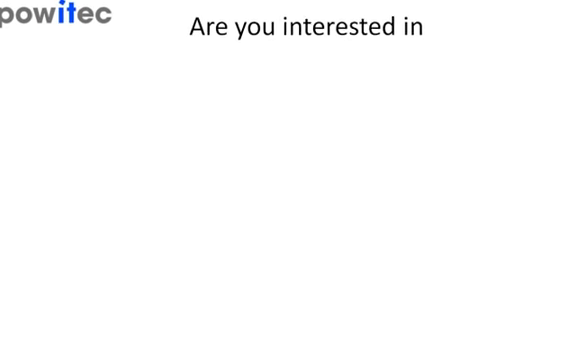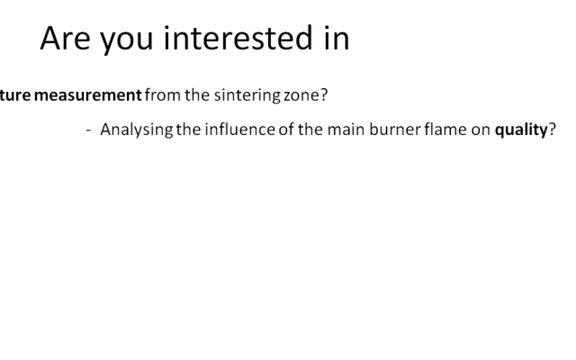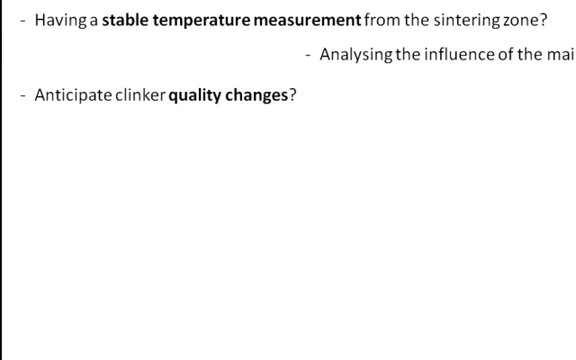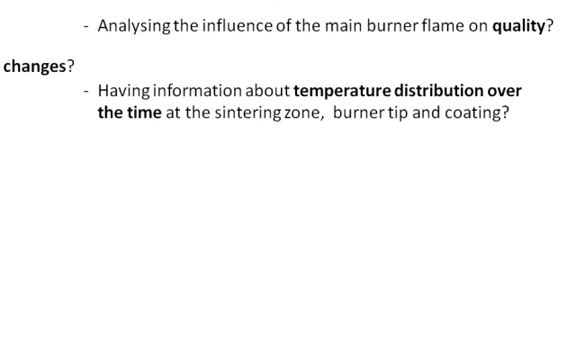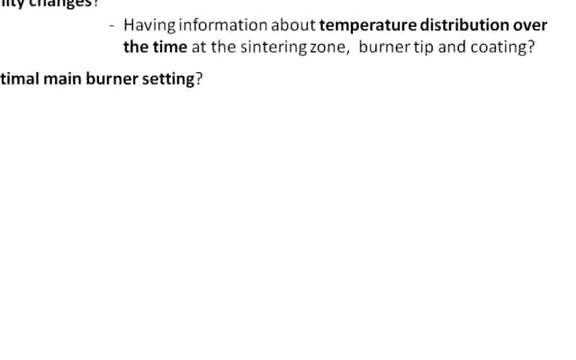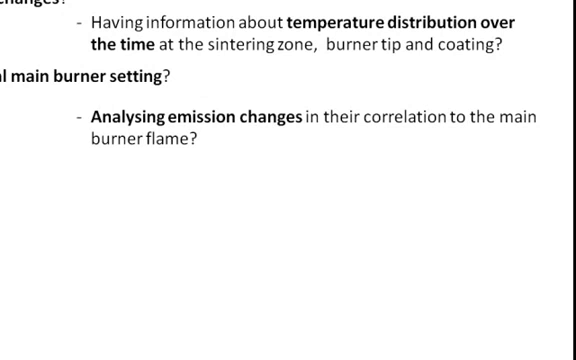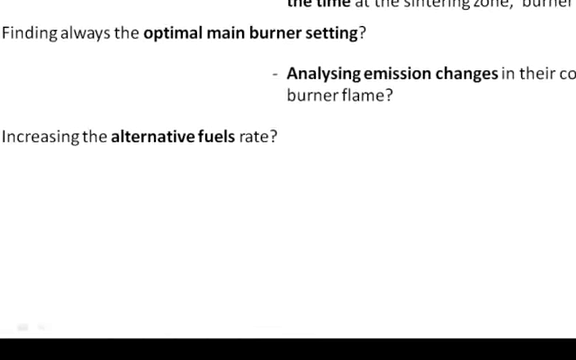Are you interested in having a stable temperature measurement from the sintering zone, analyzing the influence of the main burner flame on quality, anticipating clinker quality changes, having information about temperature distribution over time at the sintering zone, burner tip and coating, always finding the optimal main burner settings, analyzing emission changes in their correlation to the main burner flame, increasing the alternative fuels rate?